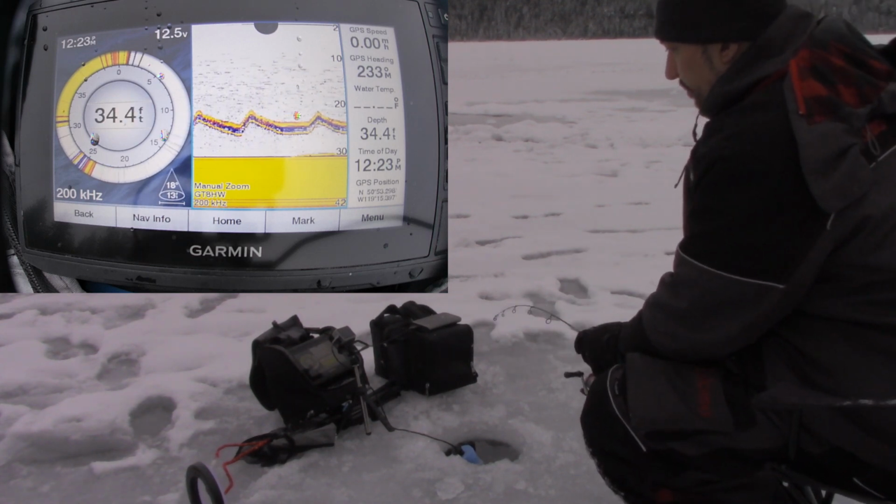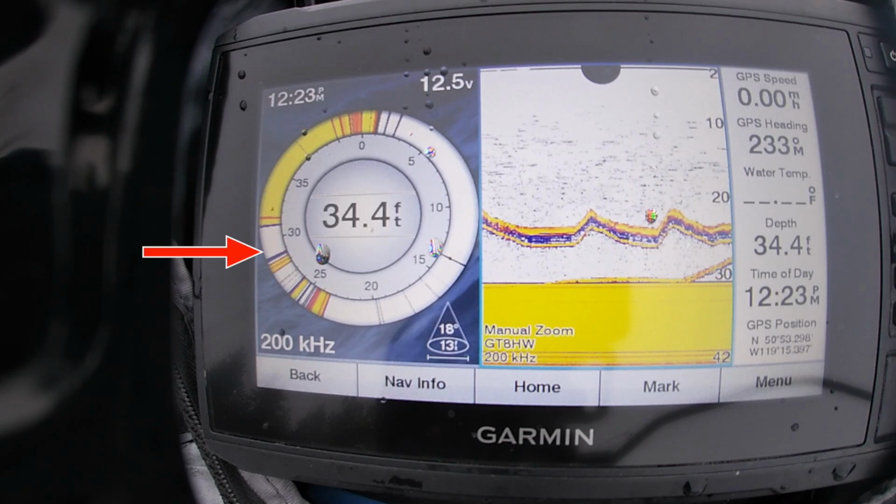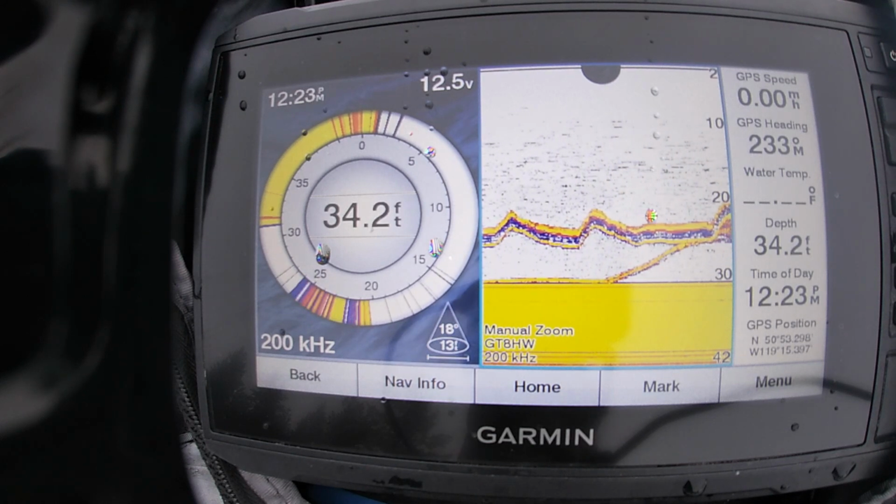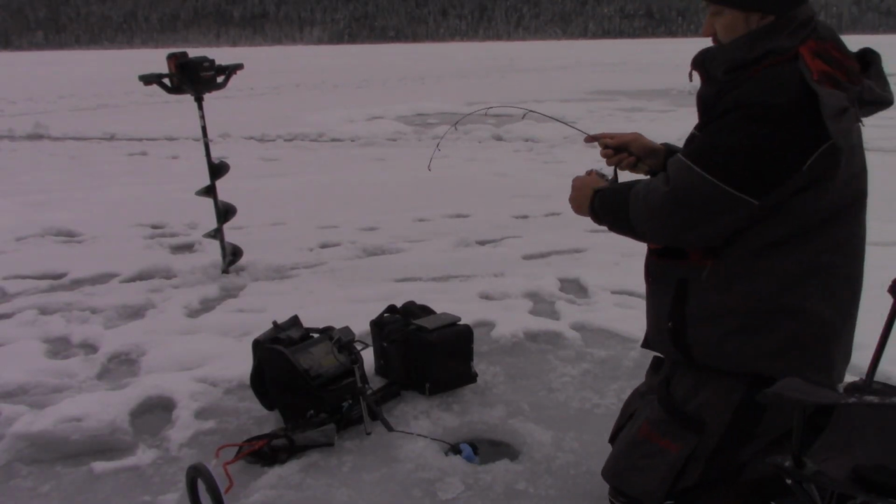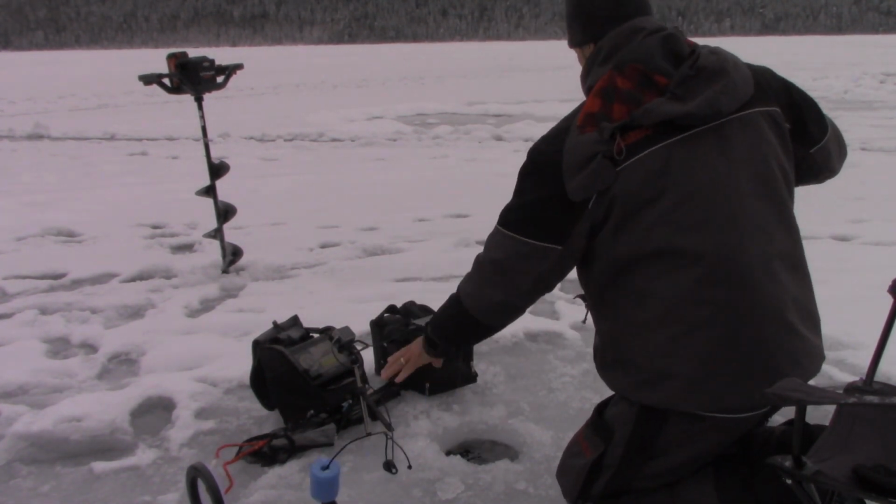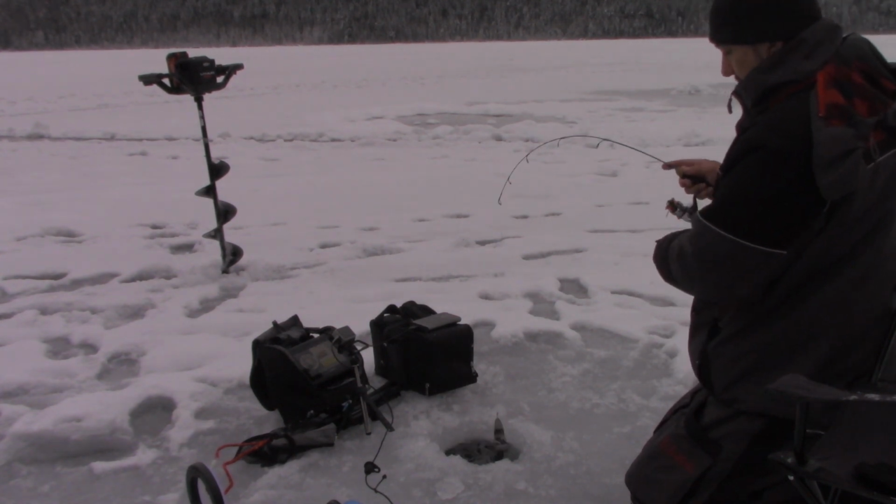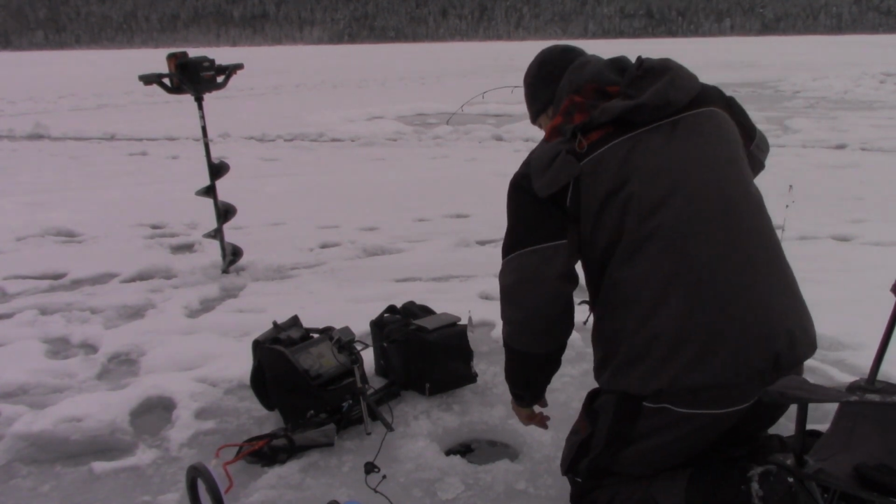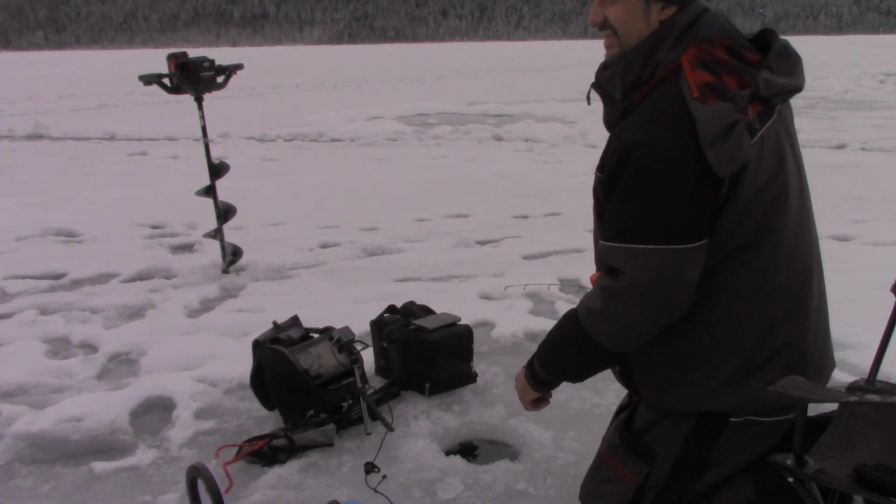Or if you're on a spot where fish seem to, oh, there's one coming up. He's coming up. See that, guys, on the left there? There we go. Came up fairly aggressively. Oh, he just fell off. Darn it.